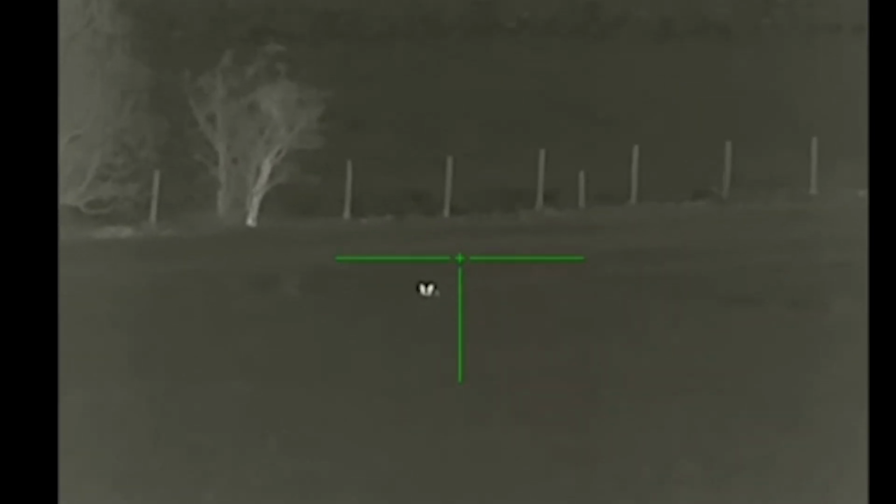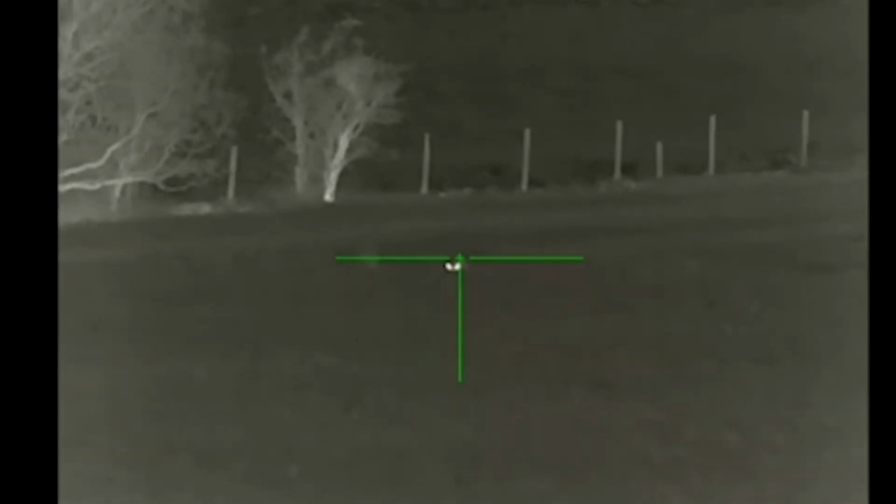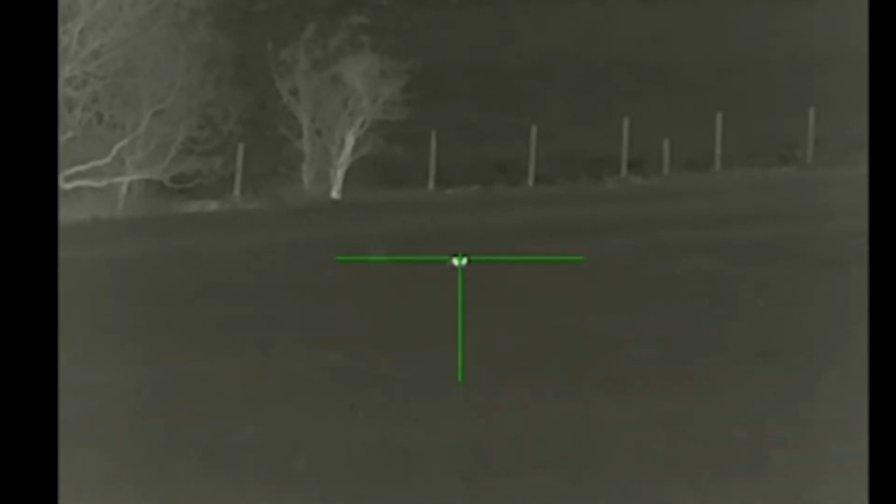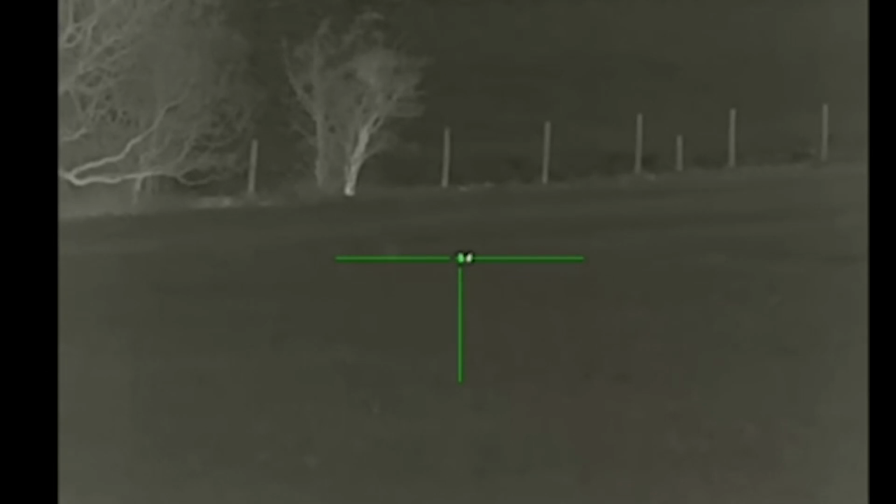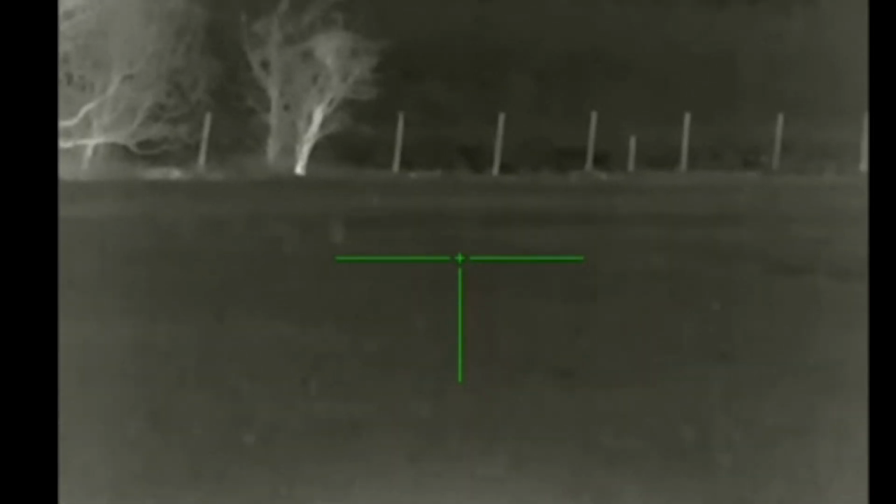The fox actually came round from behind me, and I didn't get a chance to record it in the Gryphon. However, here's the shot with the Infiray TL35, solid headshot taken off the sticks. And went and found this vixen with a Gryphon. So that was good news.